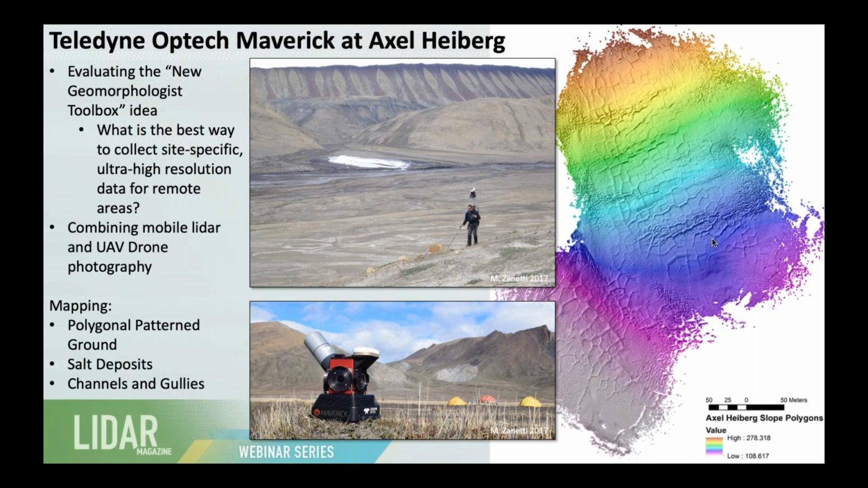And Teledyne Optech generously agreed to loan us both a Maverick system, which is their portable LiDAR and photogrammetry system, and a Polaris system, which is their newer, tripod-mounted system. What we did as part of that grant was build a backpack rig for the Maverick so we could walk around and study ground patterns and things like that.